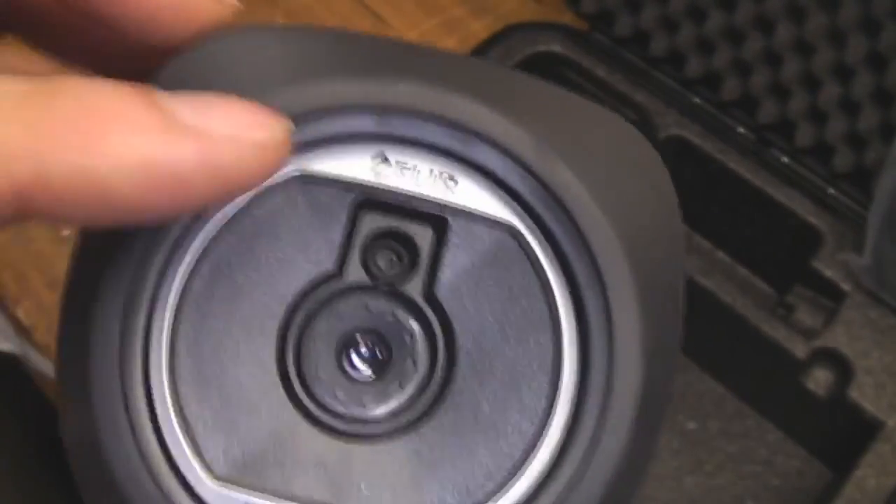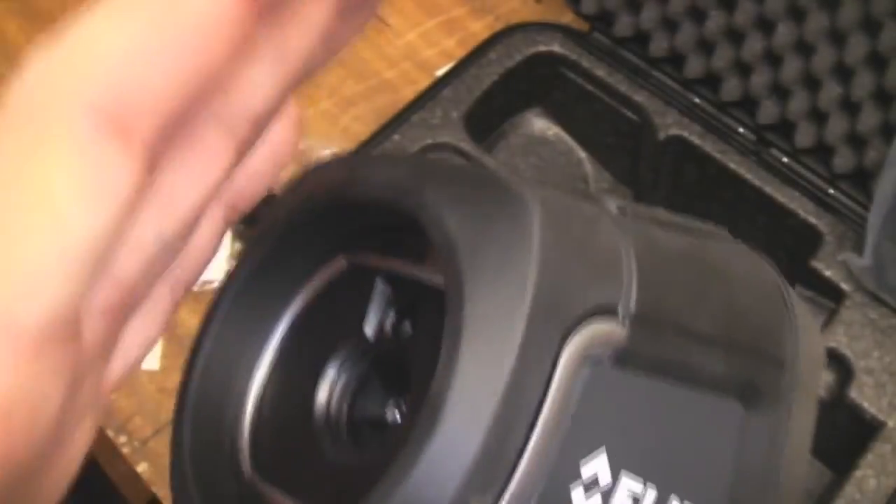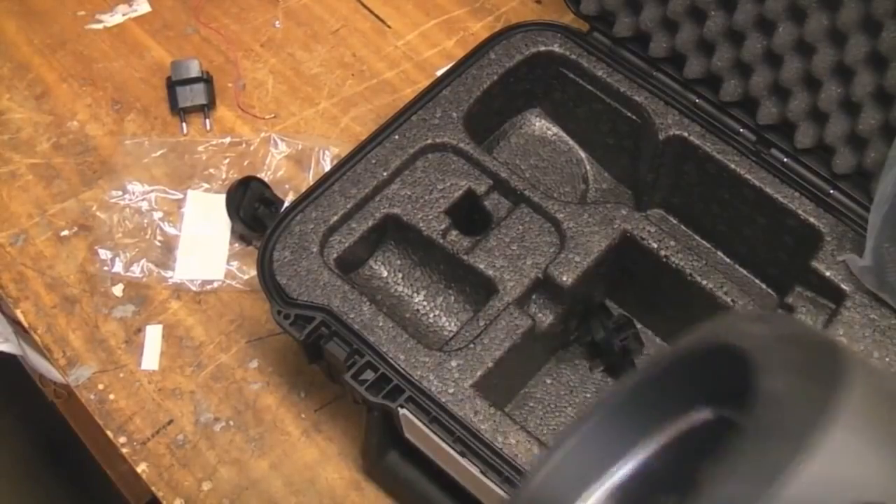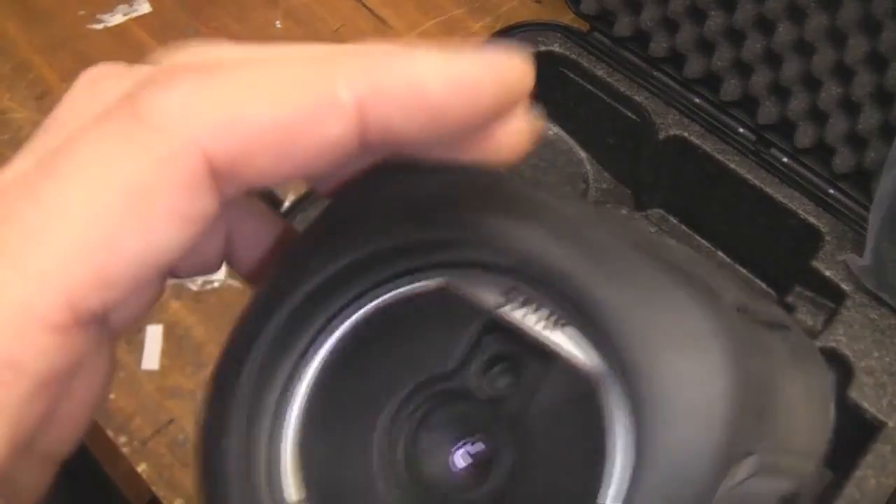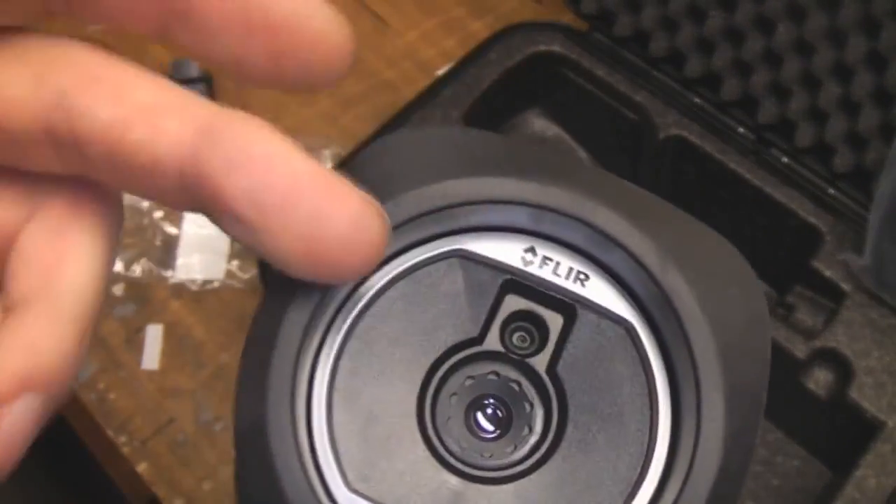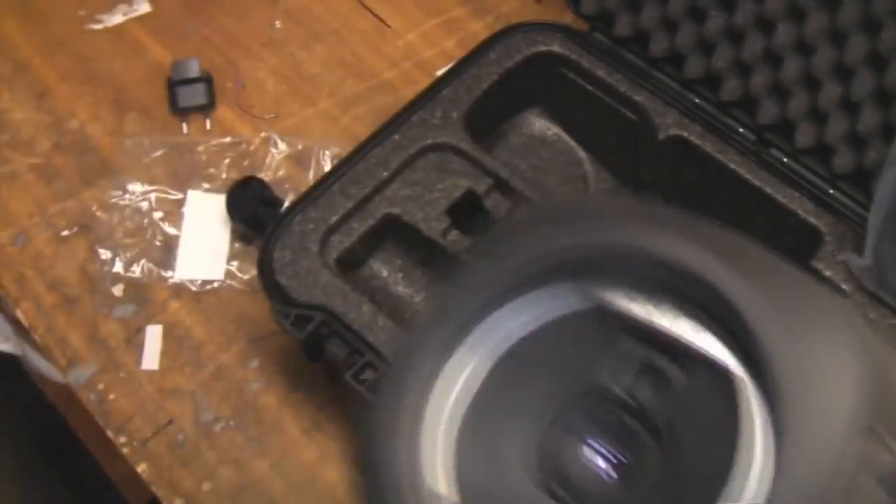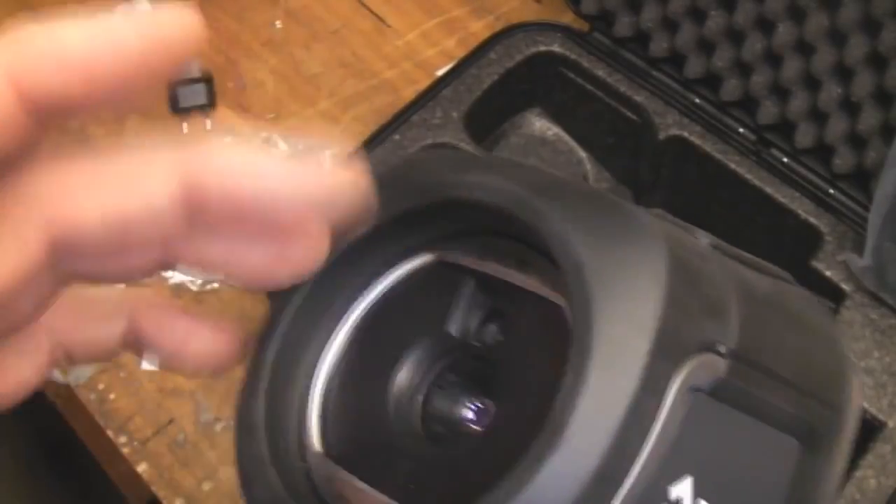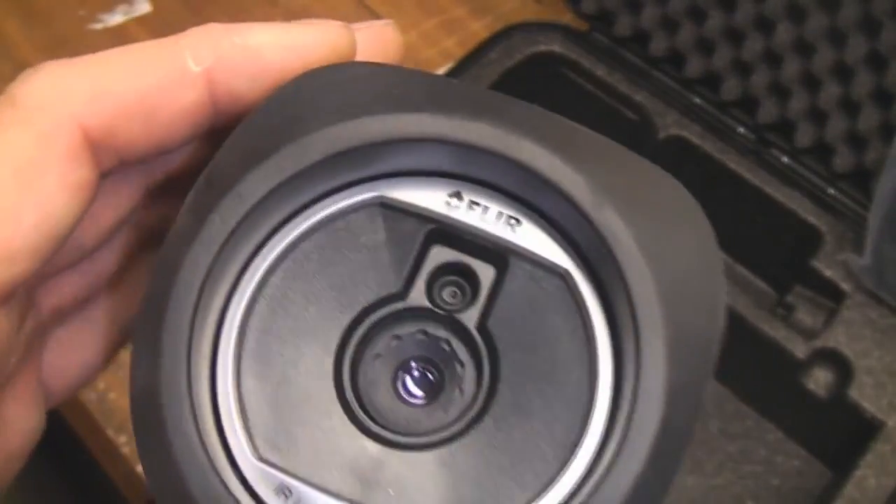So the only thing that it can't do is give you accurate registration close up. This is spec'd to, I think, 0.5 meters. It does actually work quite well even closer than that though. You can tell it in the menu your approximate distance, so it can apply correction to get the best registration, and you can set that down to 300mm or about a foot.